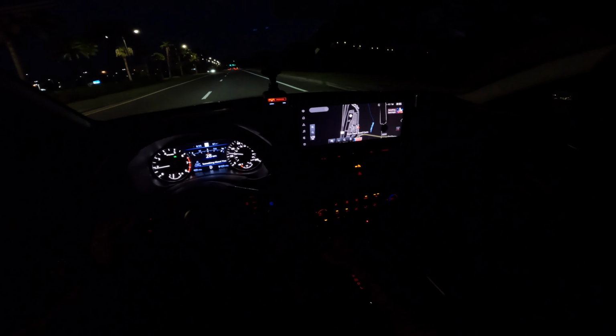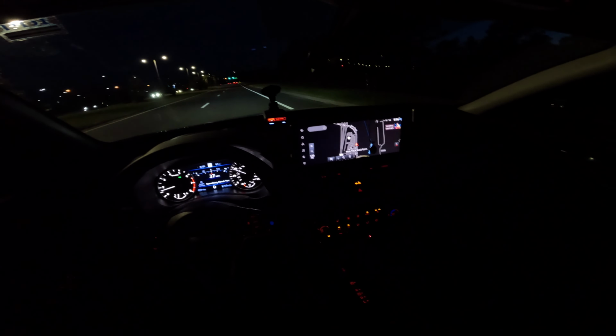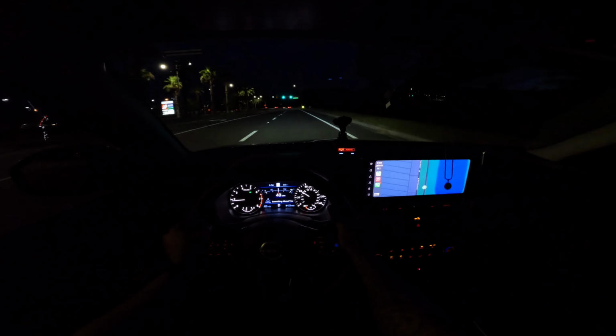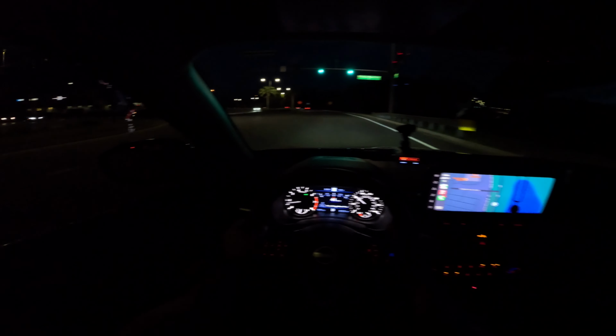It has a wireless charger, so I'm not missing out on that. I love that. It has a USB-C, it has a USB port, it has a cigarette lighter port for my radar. It's got everything I need and more. So all around, I feel like for a younger person, this car might fit you more.